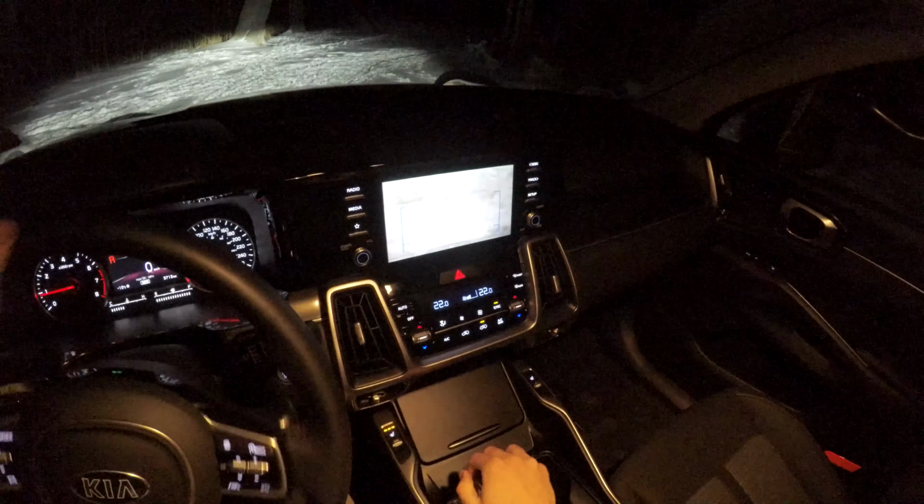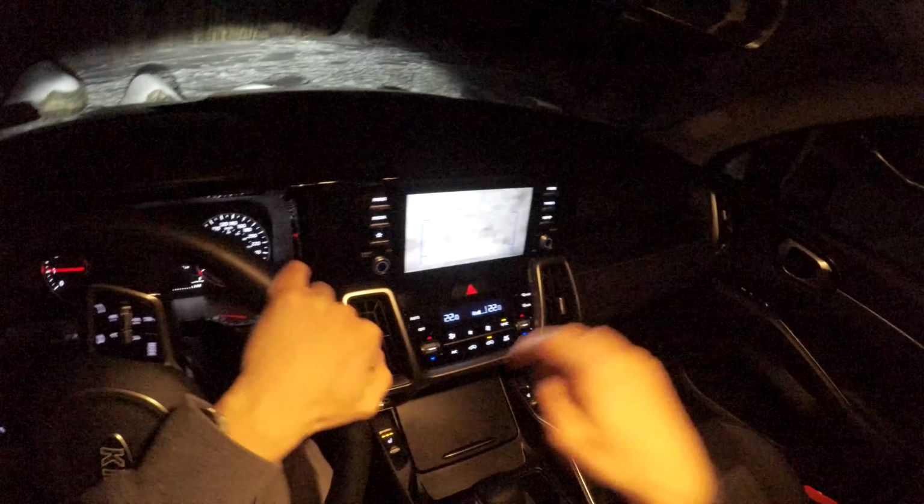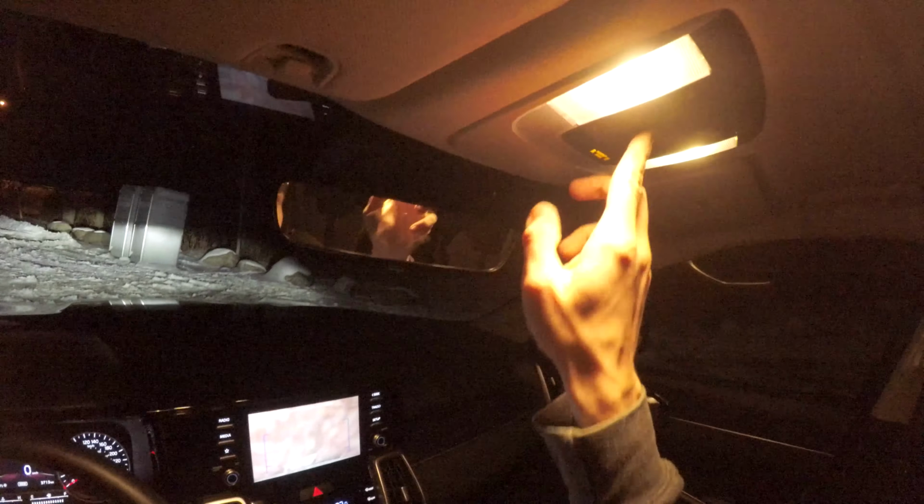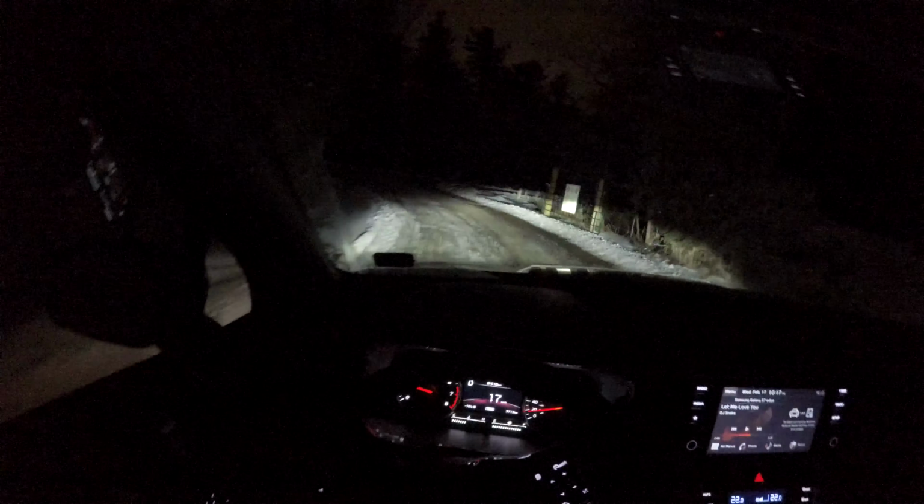There you can see we have multiple cameras. We can switch between one going directly down and then the regular one. There's a button. And now we can go back into the regular driving mode.